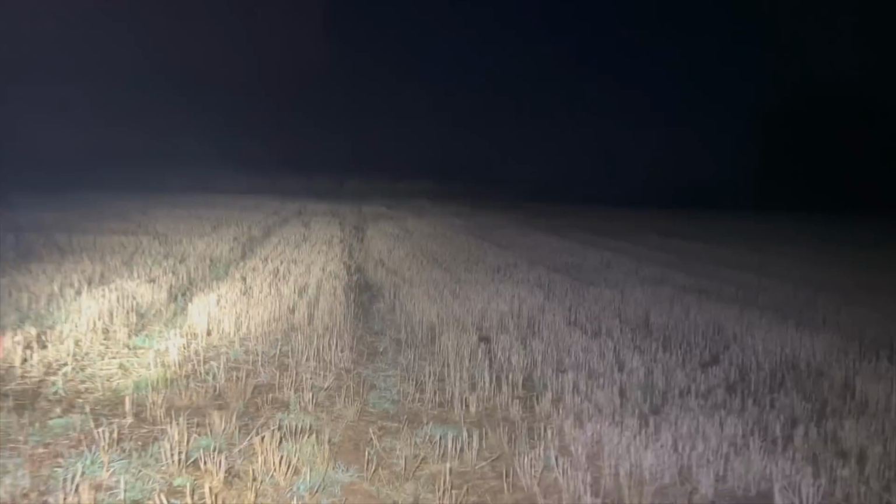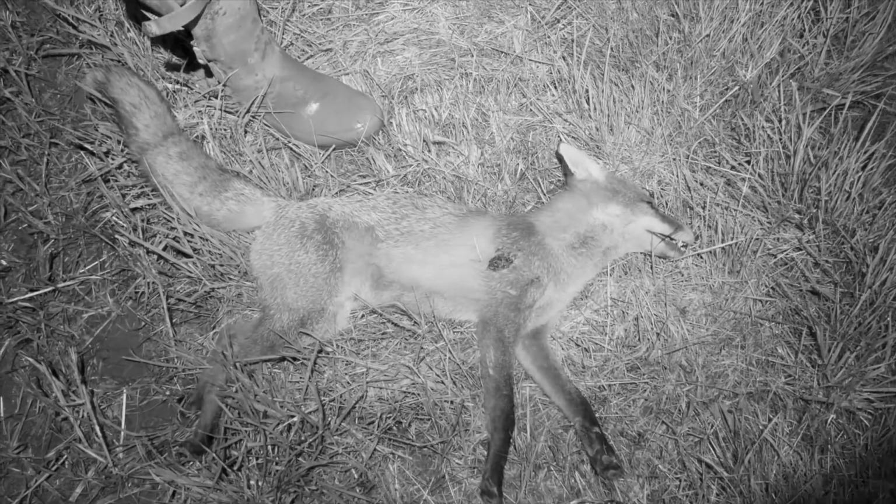Vixen. Stinks. The other one's right on the tree line. What, both of them? No, one's somewhere near this bush to your left, and the other one's over near the right. It's not a bad effort off of one stand, is it? 6 down. Yeah, cub. Blonde, isn't it? Another dog. Yeah. Oh, that's a good shot. Alright, that's number 6. He's going to find that one in that field over here.